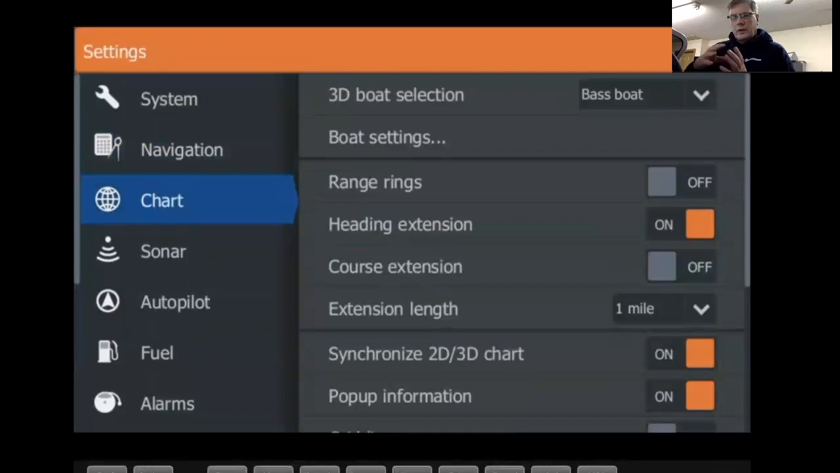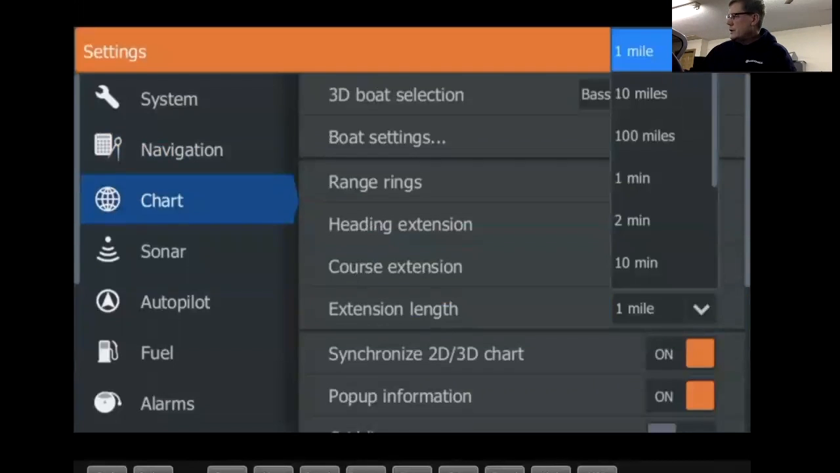Heading extension. What that is, is the extension that comes off the front of your boat. At your page cursor, where your boat is, there's an arrow that comes off the front of that. That will give you an estimated direction where you're going, so it's always pointing out in front of your boat. You can change the length of that extension. You can do it like a mile, 10 miles.